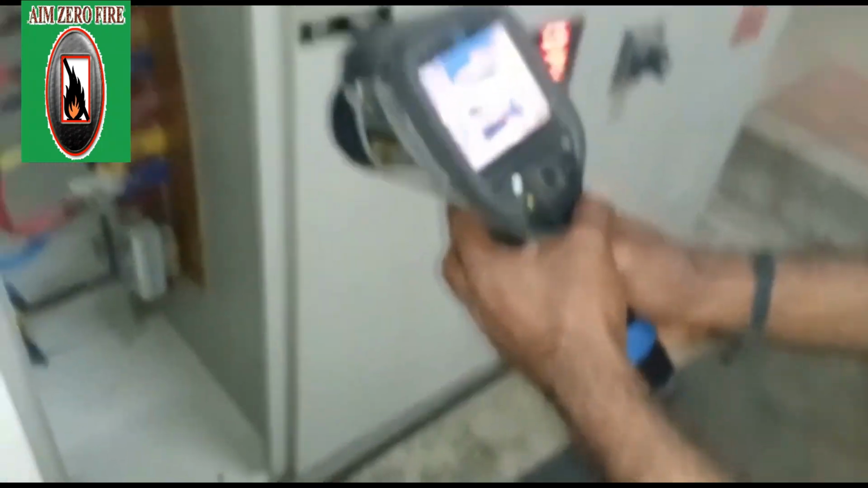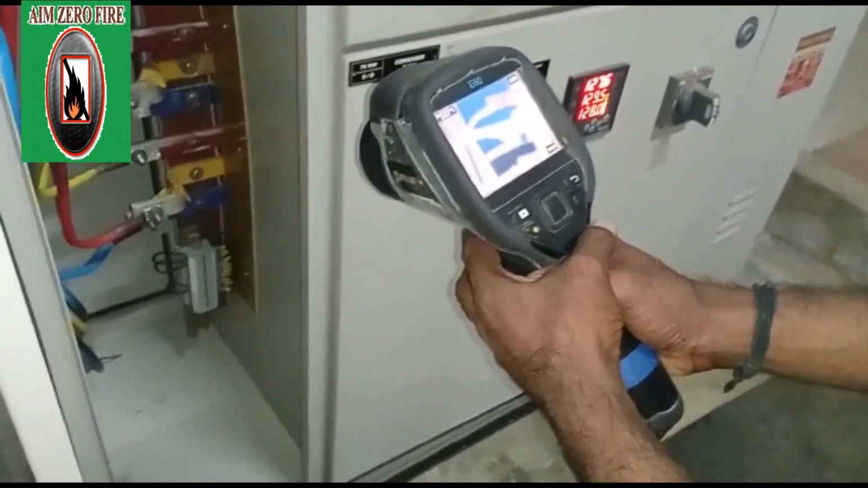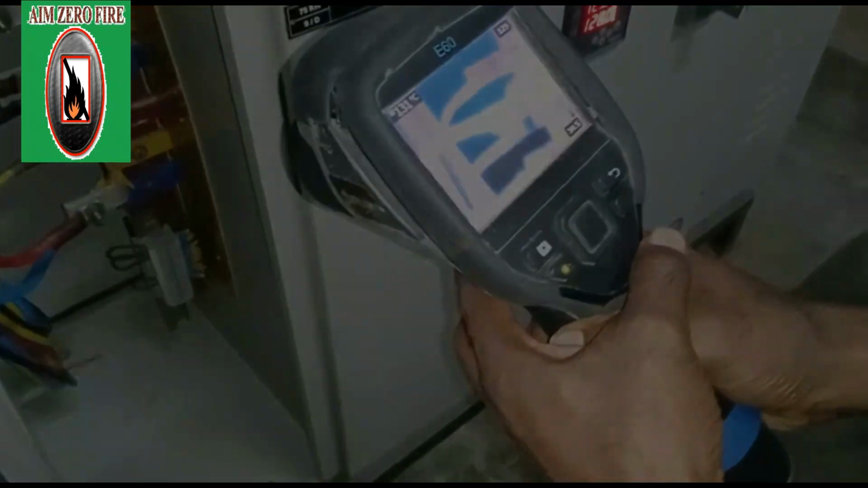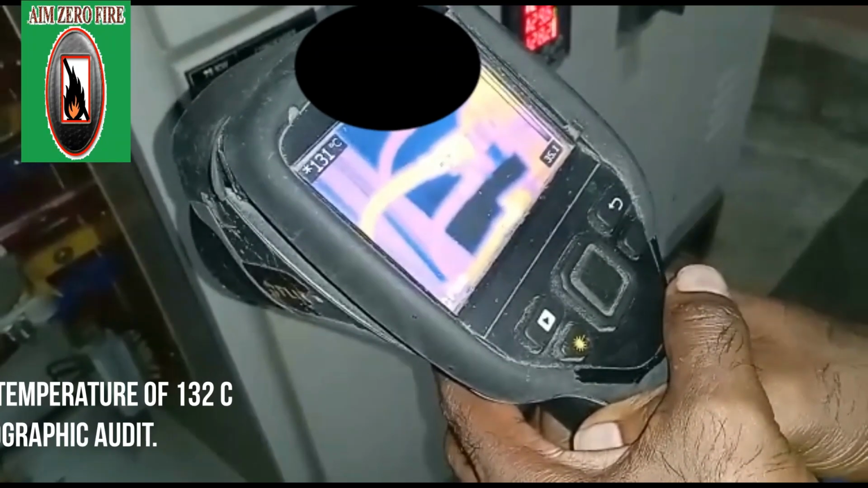Now we know how thermography is performed to find unsafe conditions. Companies who are in need can do this exercise at their premises, yearly or every 6 months as per the condition. This audit is not very costly, it is very economical. Companies can rent any qualified agency from the market and carry out this exercise as part of fire safety management.